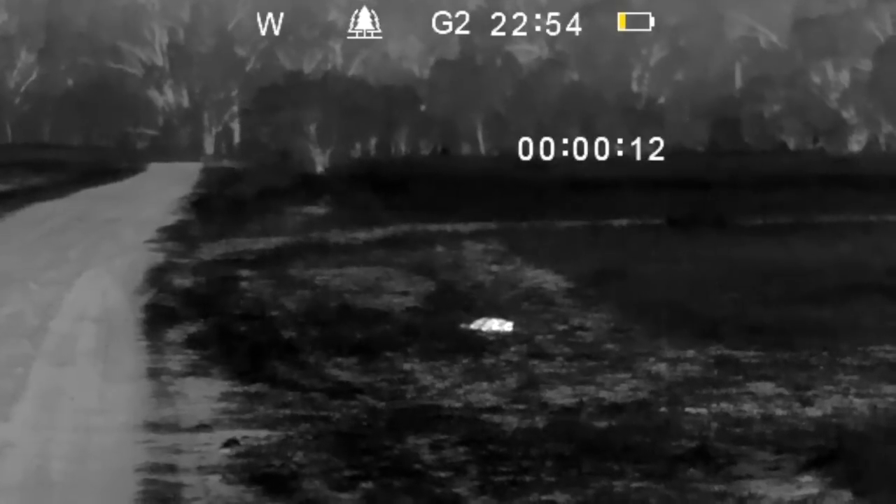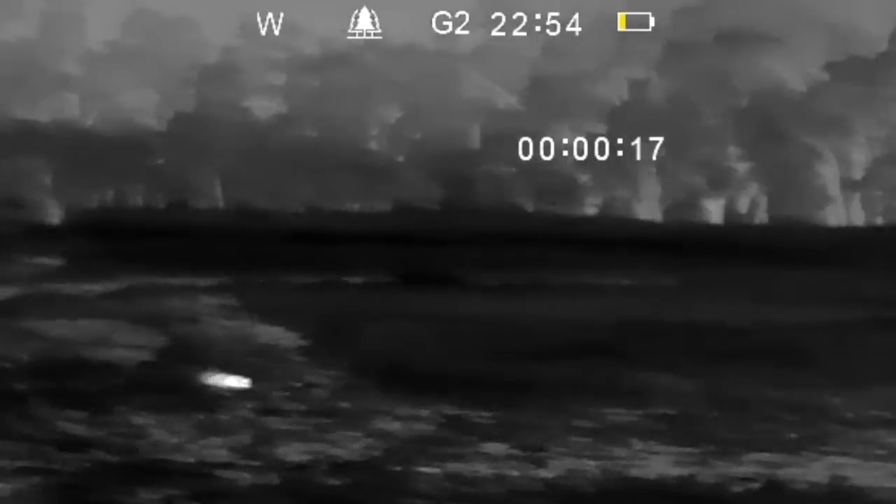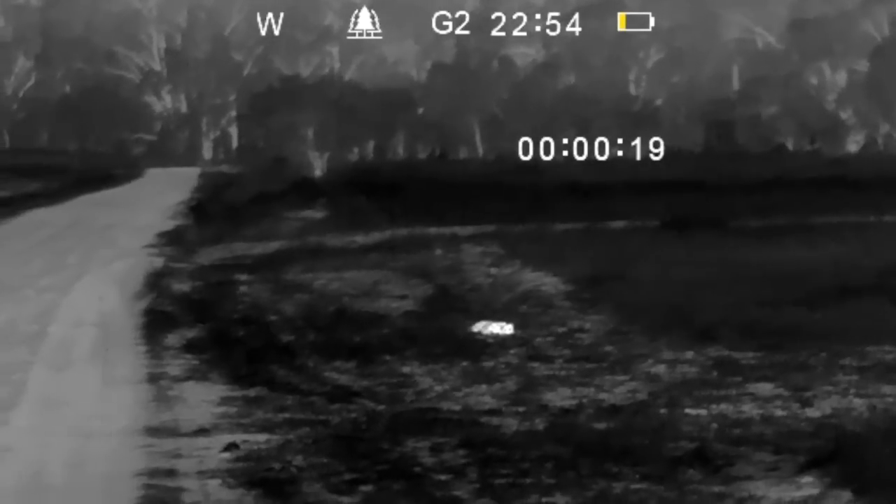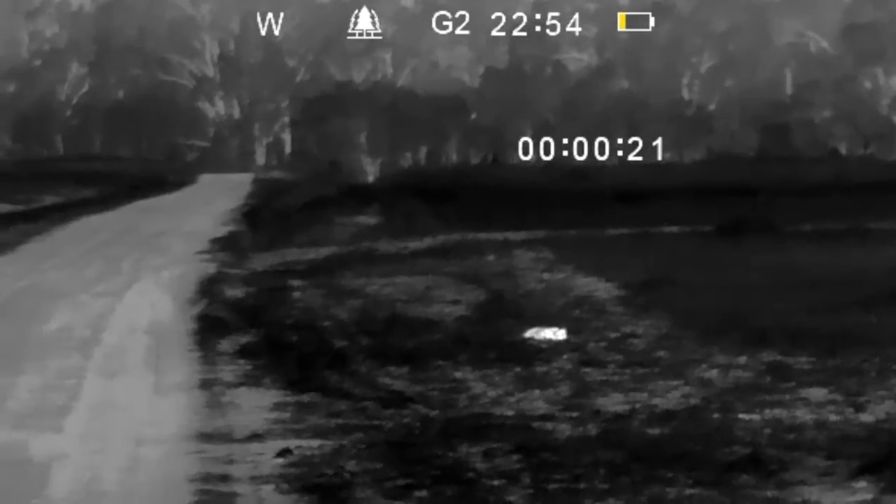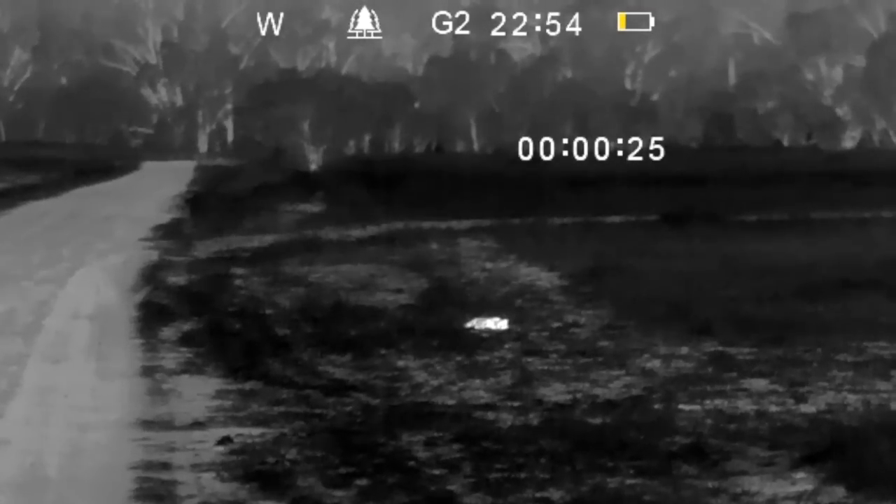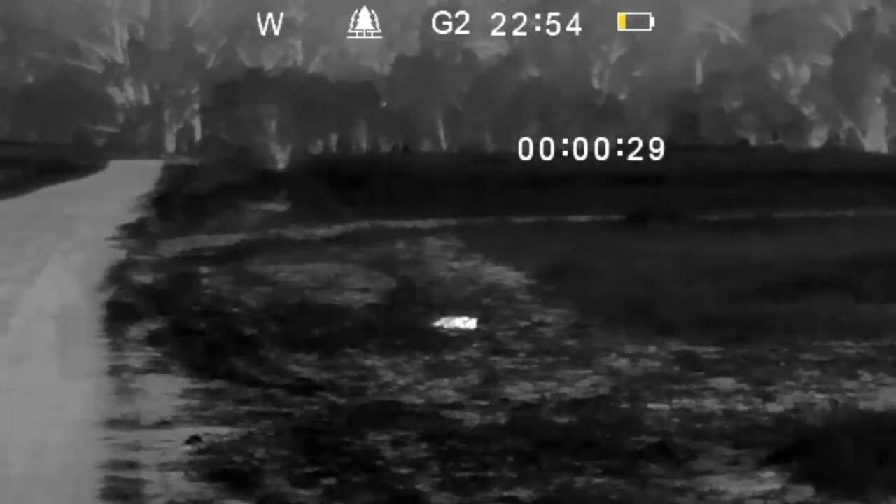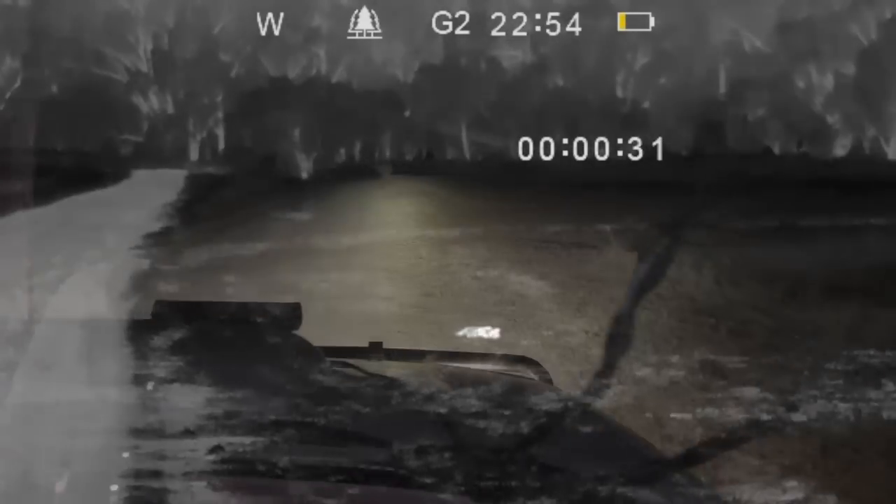Righto, we've got a dead kitty cat. First kill with the mate MAH50R. What a good way to blood it on the cat. Let's go and have a look at him.